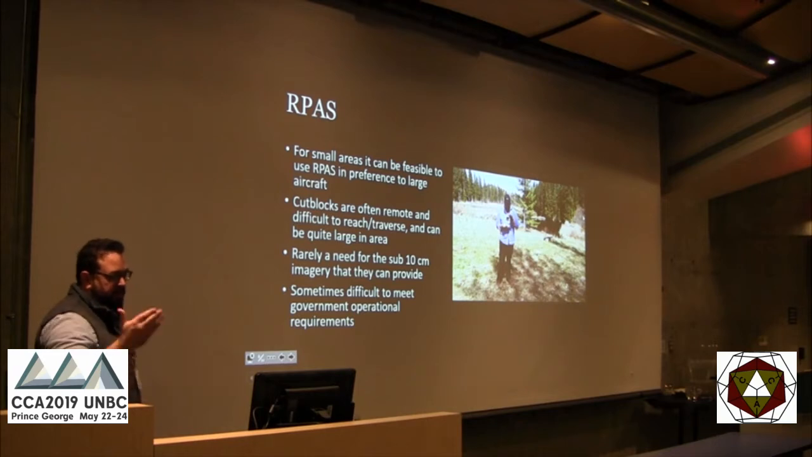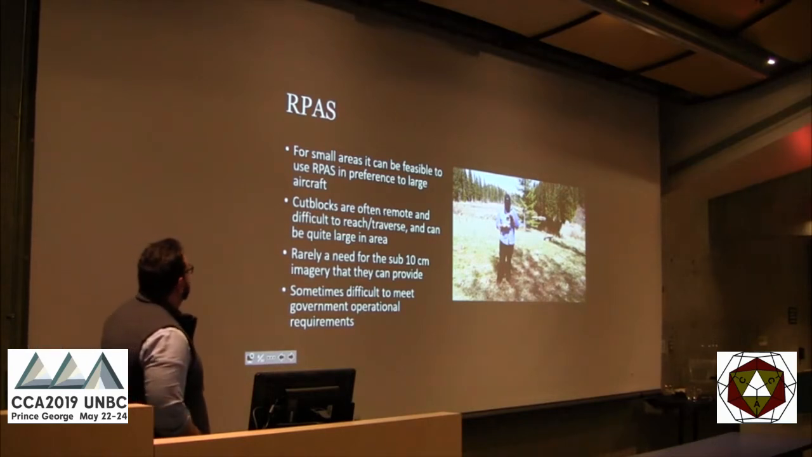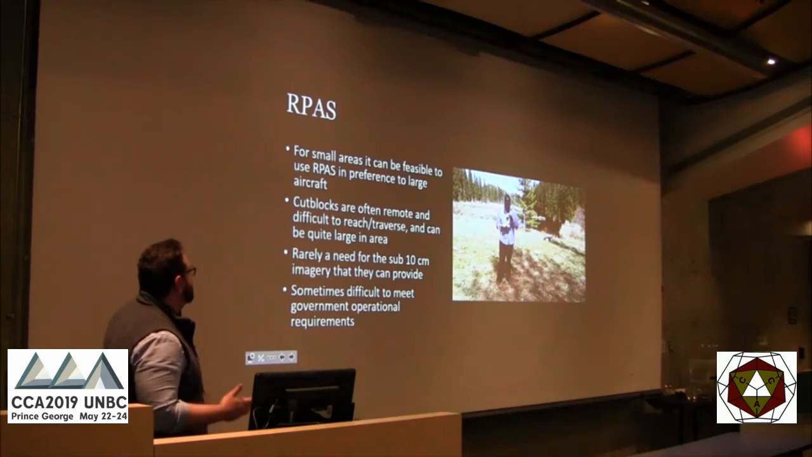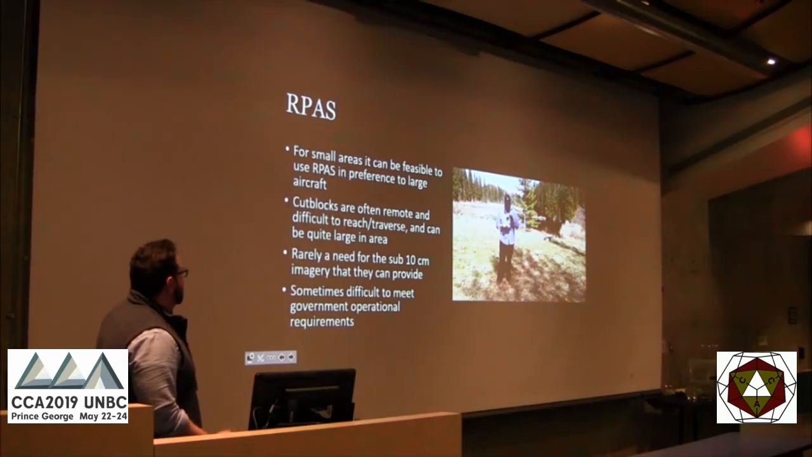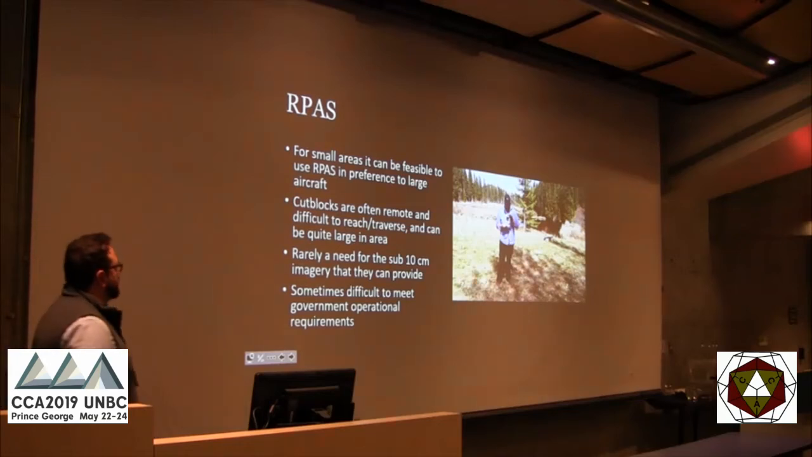So here's me with my Phantom 3 that's not working, and I crashed it and all that. But for small areas, I mean, UAVs, drones, it's feasible, but we haven't had any luck with it. It's just not working that great.